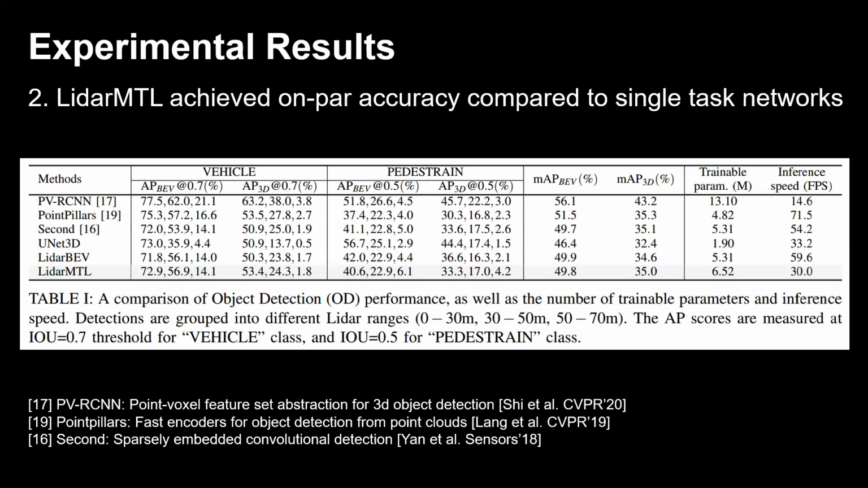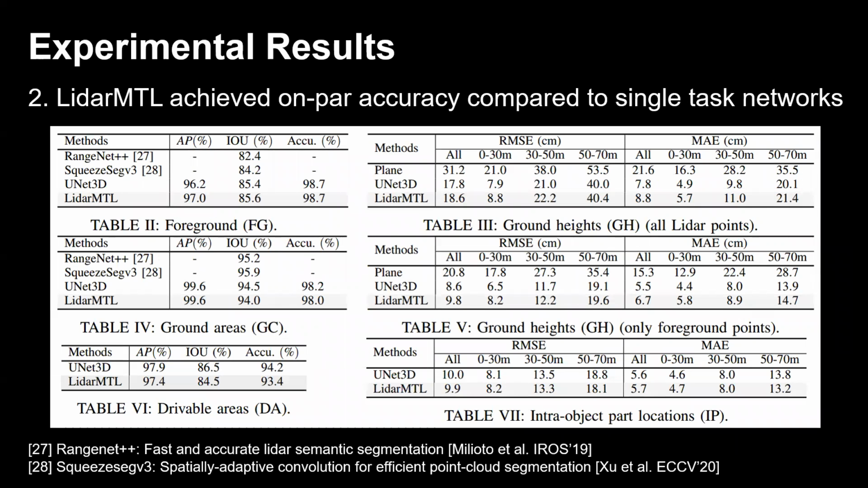Then we study the accuracy of LidarMTL compared to single task networks. This table shows the object detection performance using the standard average precision metric. The LidarMTL network achieves competitive detection performance compared to other well-performing LiDAR detectors, such as SECOND and PointPillars. LidarMTL also works well in the point-wise prediction tasks. For example, for foreground and ground area classification, LidarMTL performs similarly to RangeNet++ and SqueezeSegV3, which are state-of-the-art networks for LiDAR semantic segmentation.